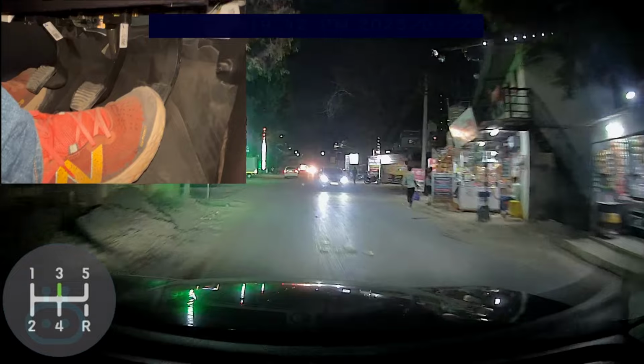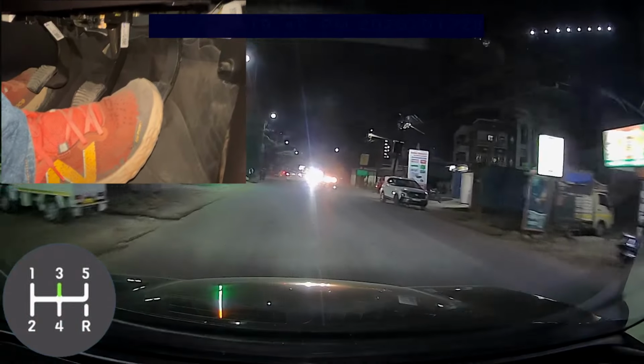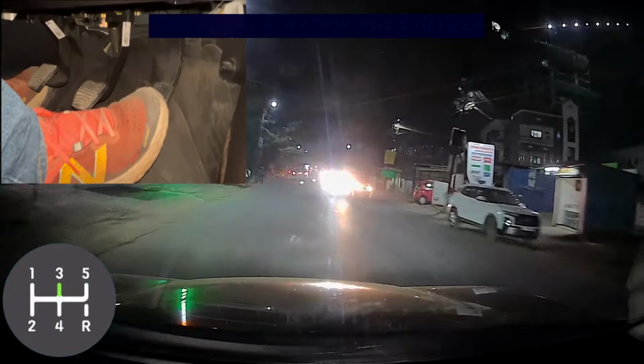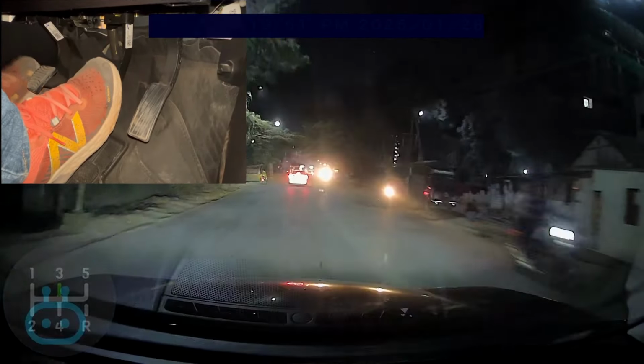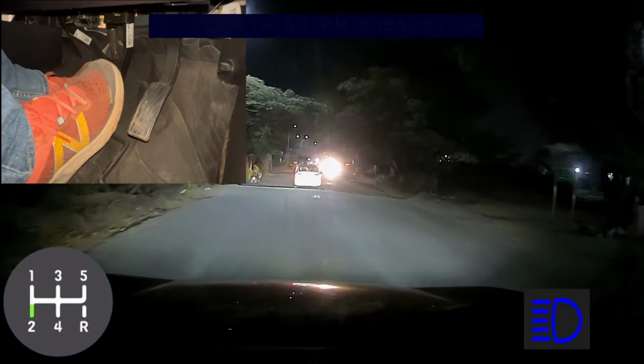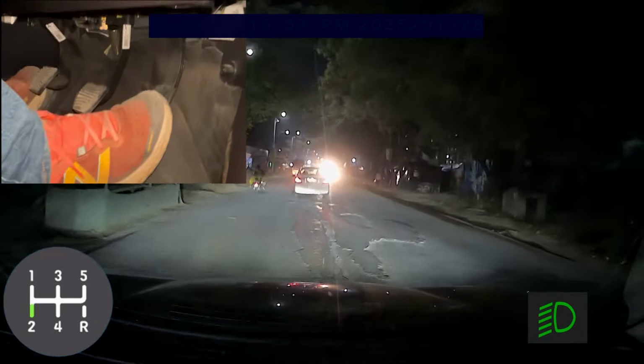Upshifted. There is a speed breaker coming because I can see the car next to me is pressing the brake and slowing down, so that is the speed breaker sign. Now I can quickly check that with the high beam. I'm done. I know there are two speed breakers I spotted with this high beam. Downshifted to the second gear.